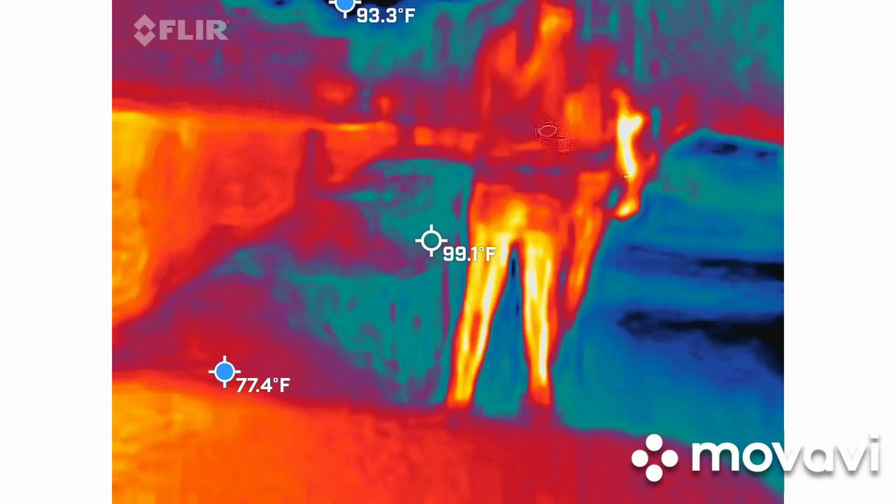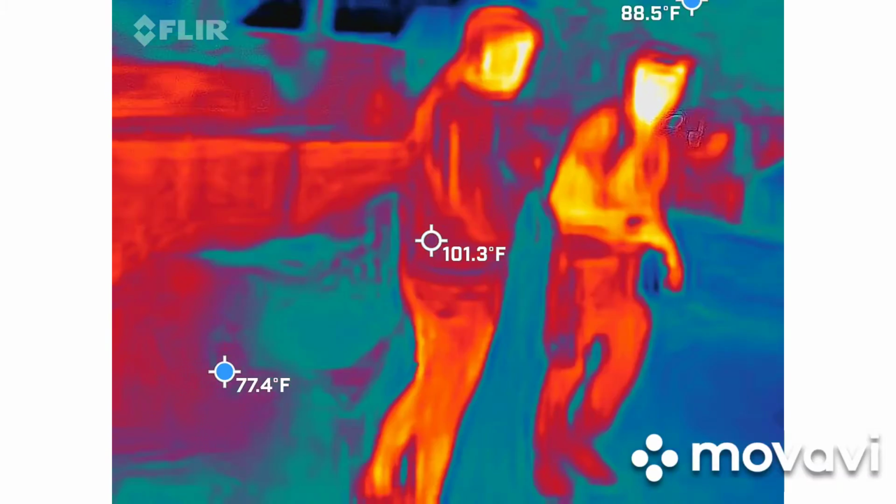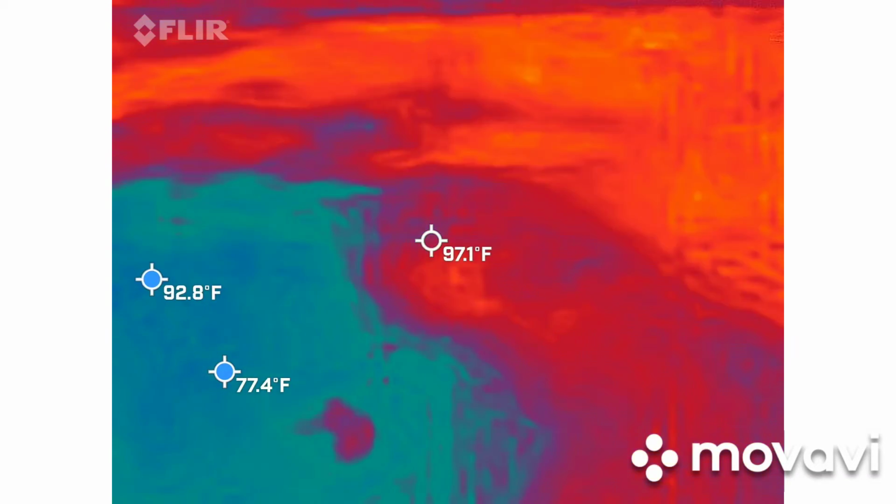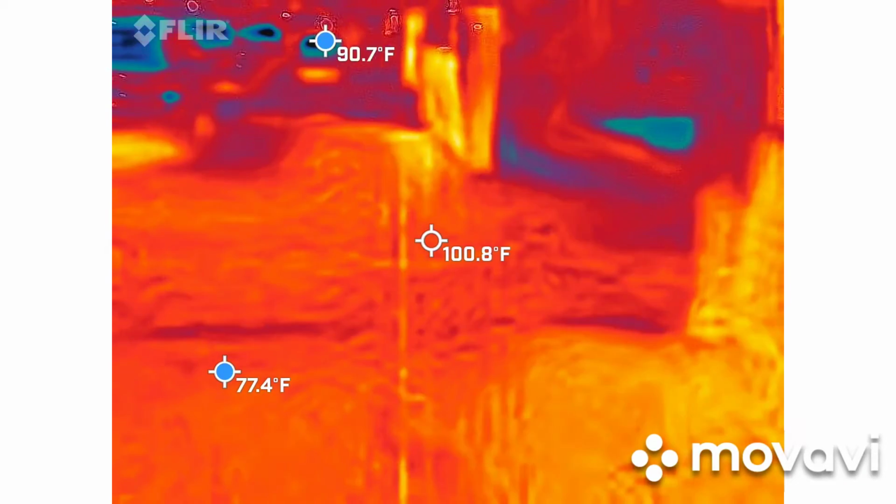Oh, I'm getting really hot right here. I'm not surprised. That's right there in that area. Now it's starting to go back again. Right in that area. Usually when I start talking is when it'll start going all over. You actually look like it's more of a rhythm right now. It's weird.